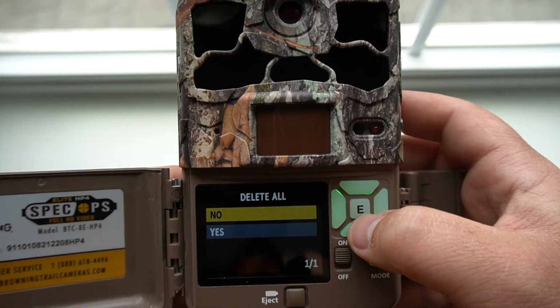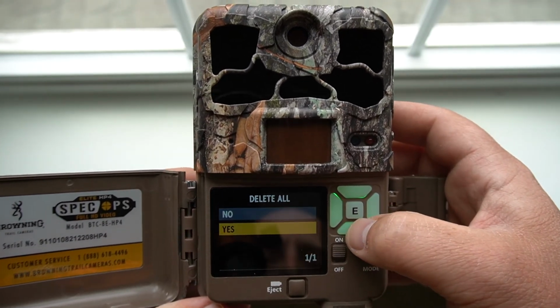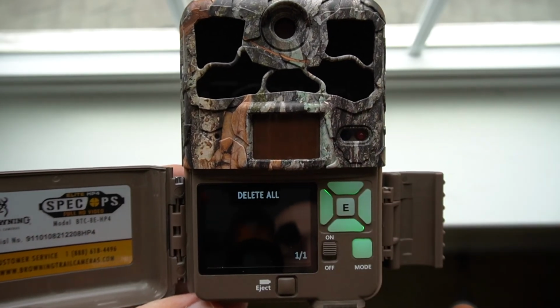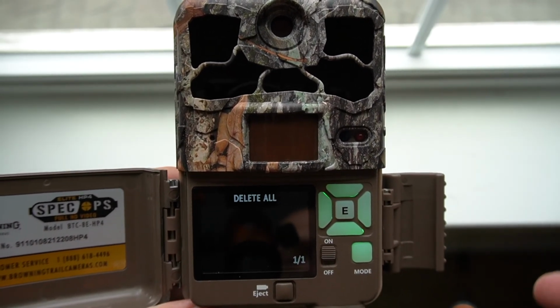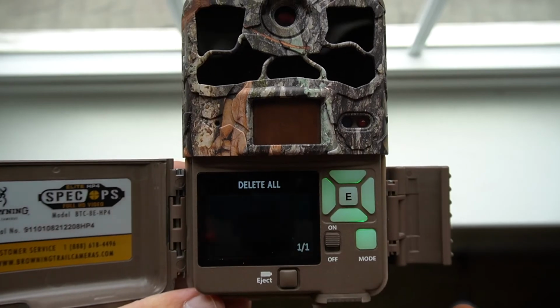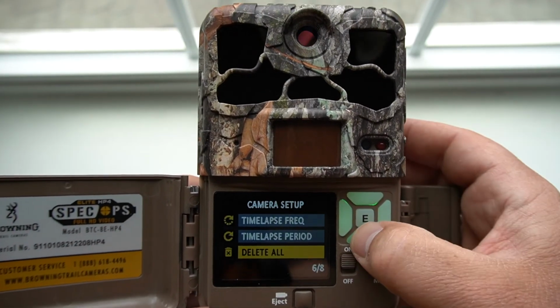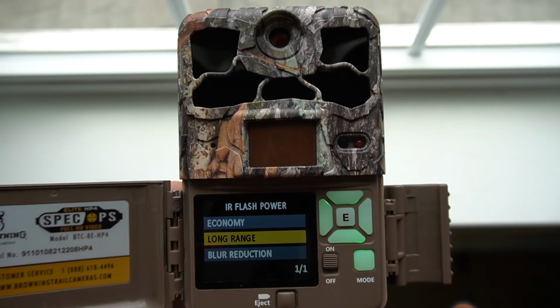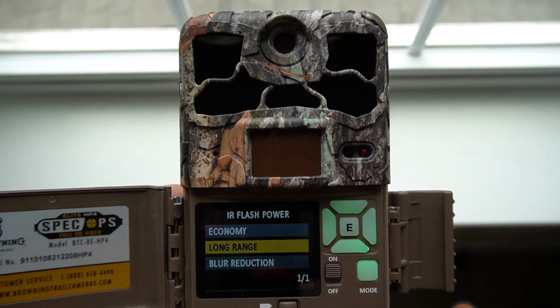Delete all. Definitely do this, guys. This will format your SD card, especially because we got a new one in. Do it anyway, though. Hit yes, and it'll say erase card, delete all, and then it's telling us it's finished. Okay. Infrared flash power. This is your infrared flash.